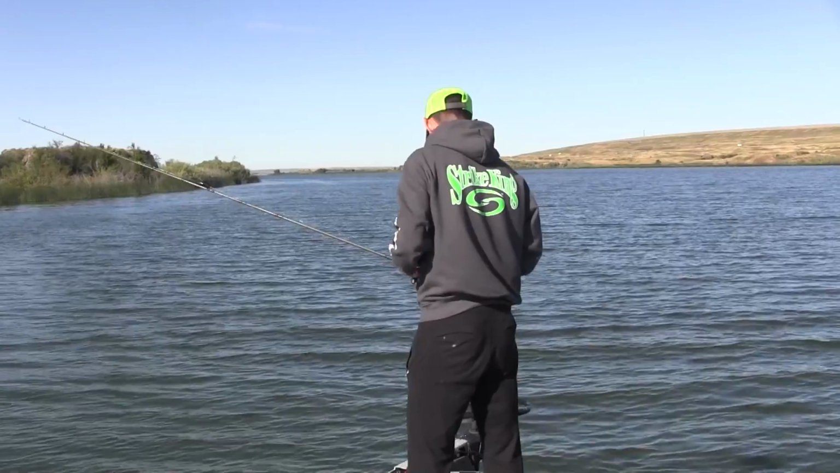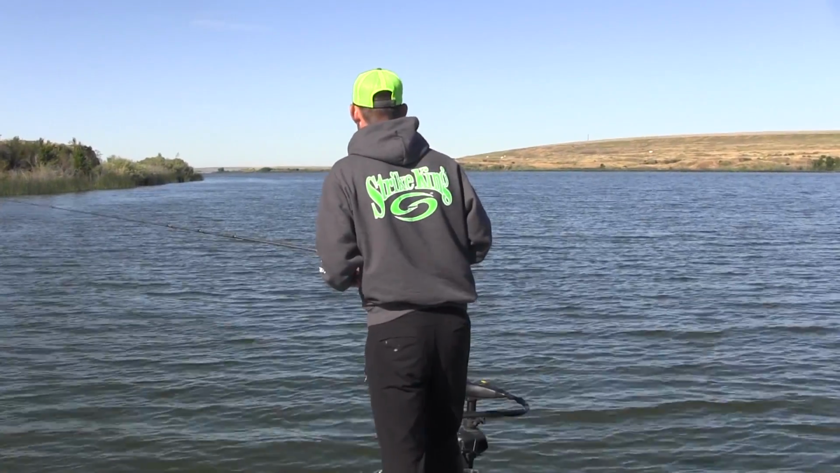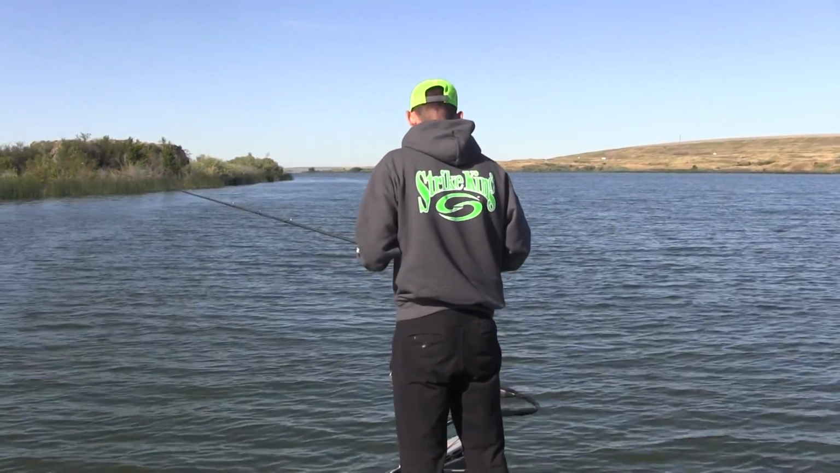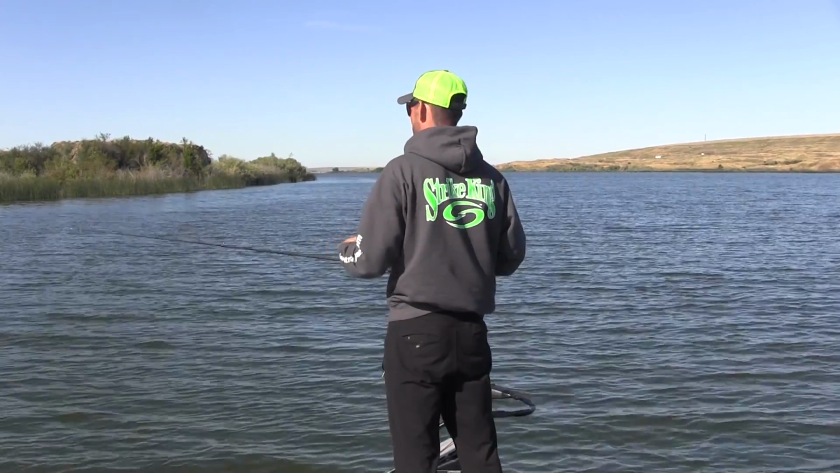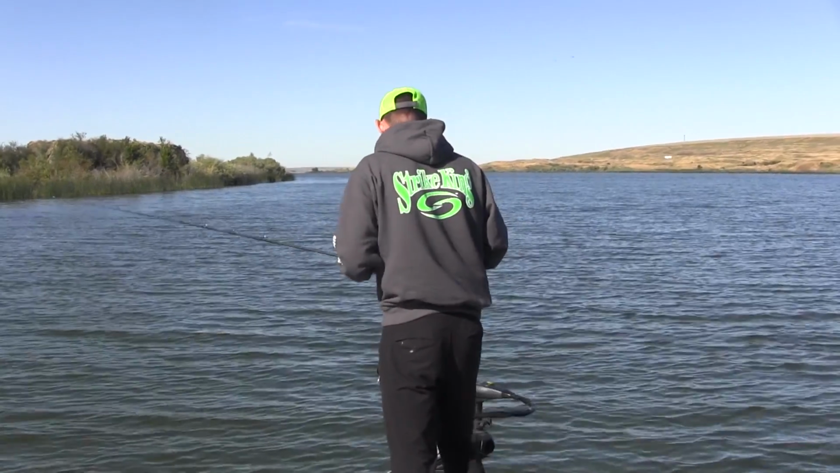So of course you can always target these fish post-spawn with big worms, jigs, deep diving crankbaits. There's a lot of different baits that you can use. The biggest piece of the puzzle is finding the structure that they're going to be sitting on, and of course finding the structure that's actually productive and, you know, not dead water.